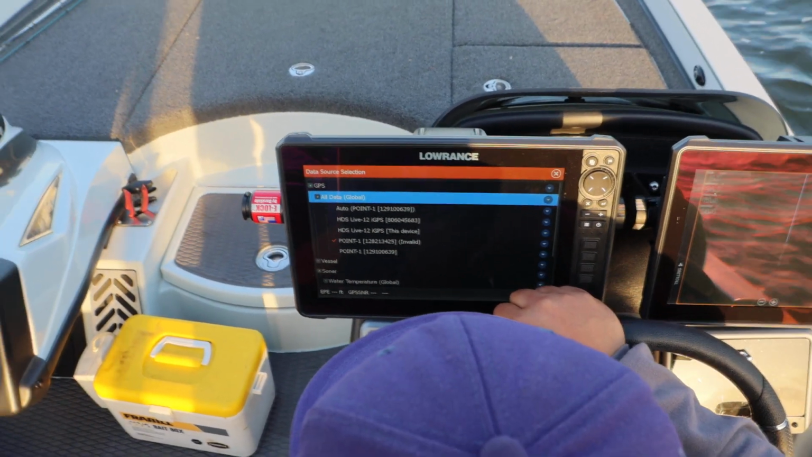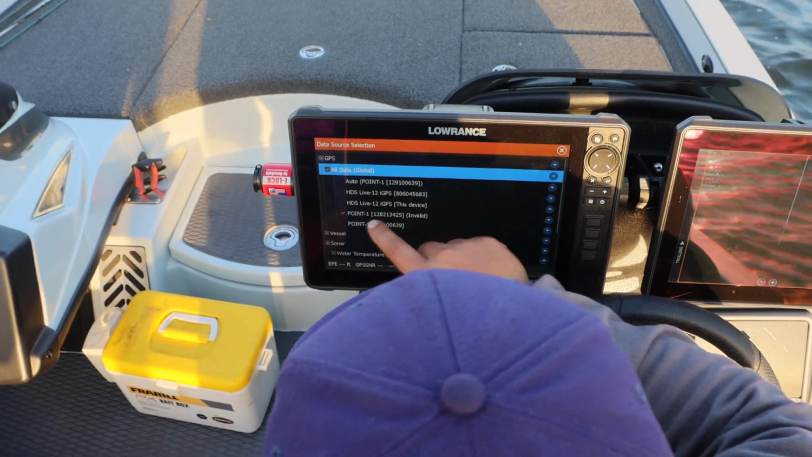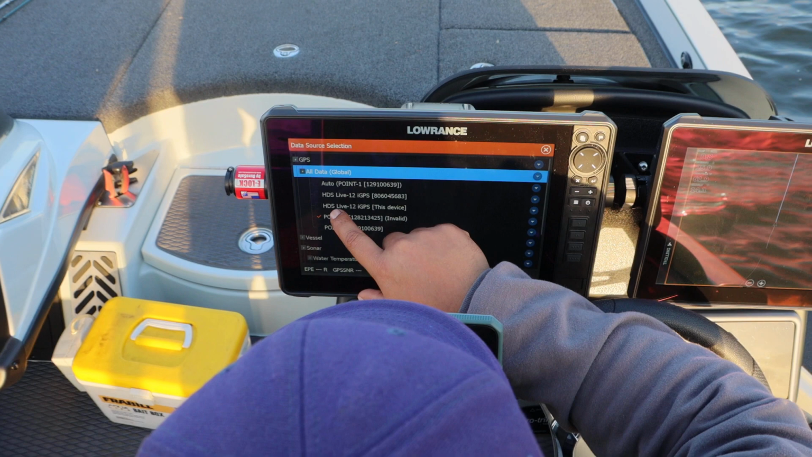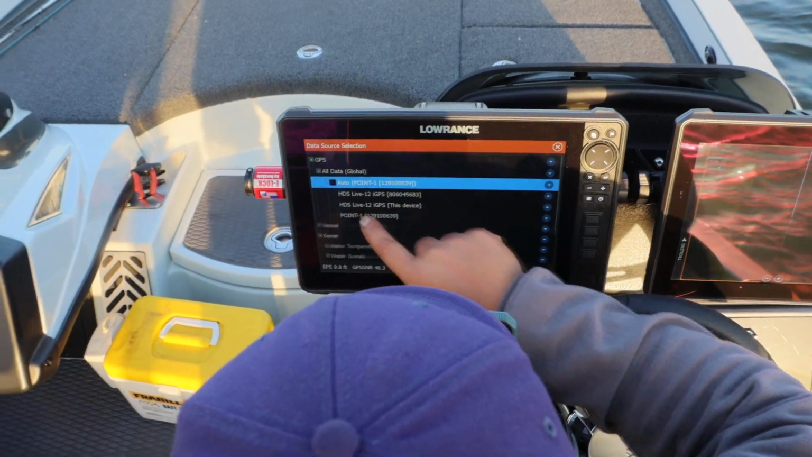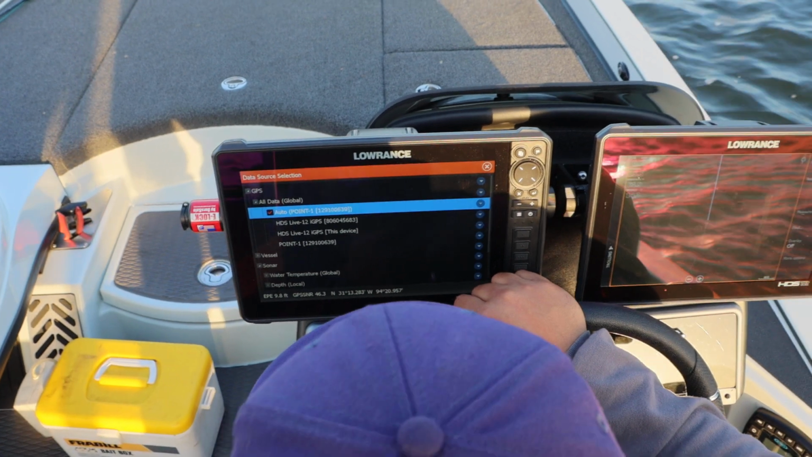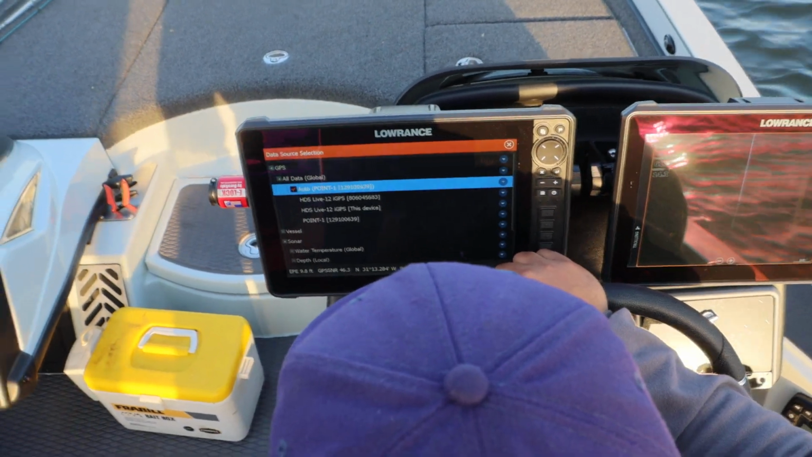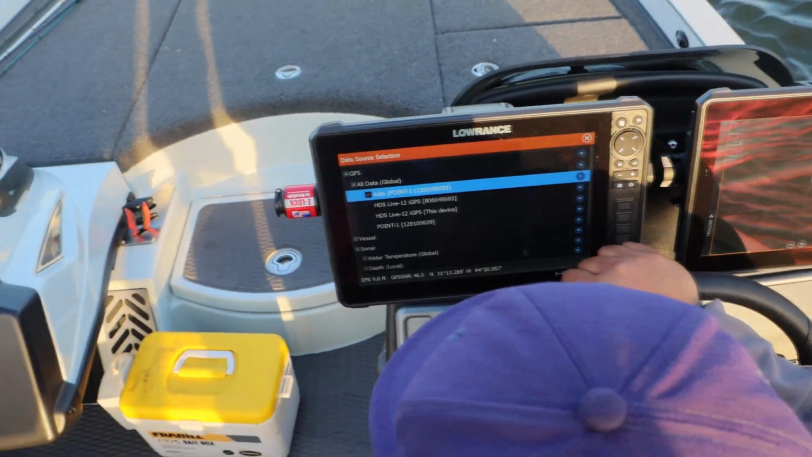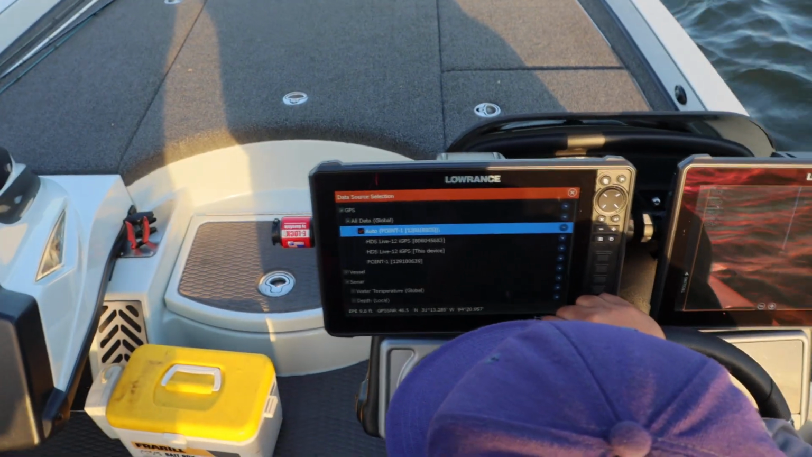Why didn't they do all that? I have no idea. Because it's Raymond. I'm not a big fan of Raymond. So look, they got auto. Let's see. They had one that said auto pump one. It was on a. And they got HDS 12. This device. I don't want that one. I don't know.